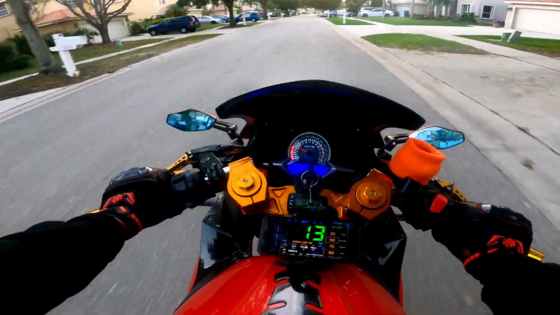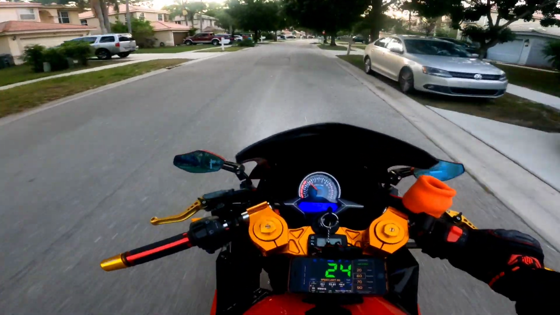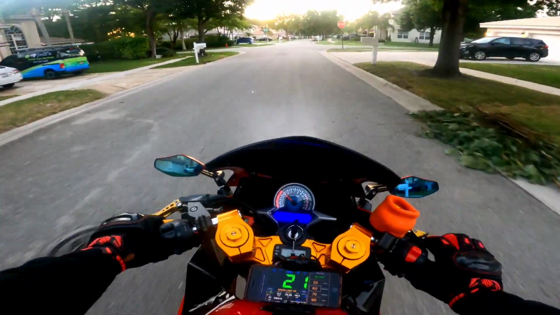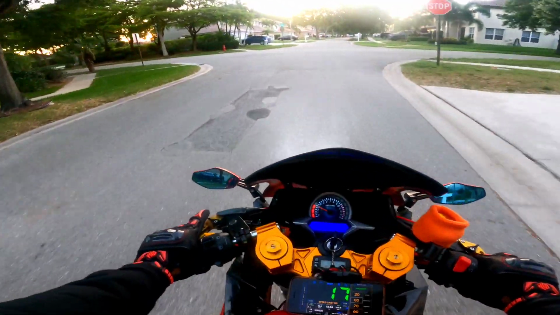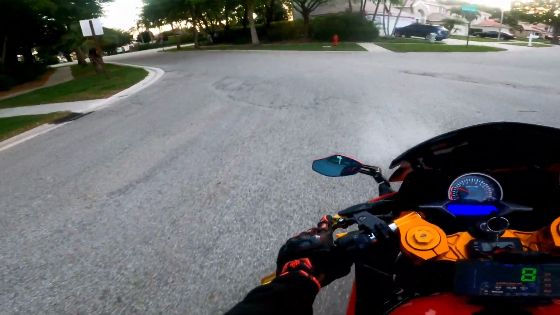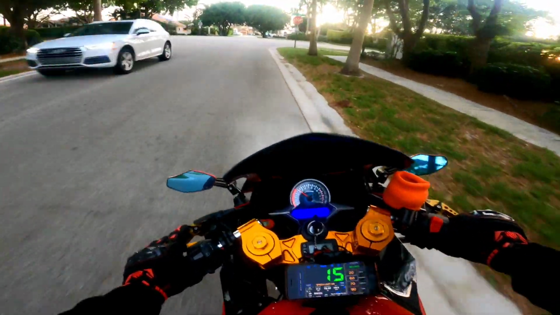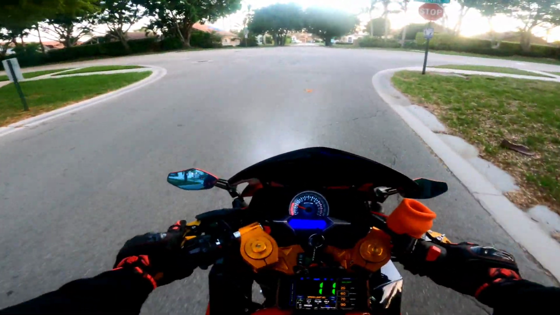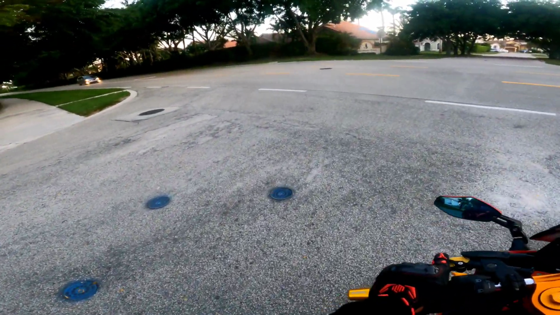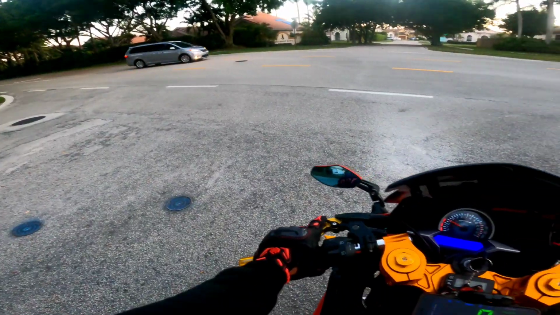Alright, so yeah, I just did an oil change. I'm at 931 miles on this bike. I haven't even hit 1,000 miles on this bike yet, so I decided to get out and ride it a lot more. Haven't really done a long ride since my valve clearance, the valve lash, you know, doing all that.